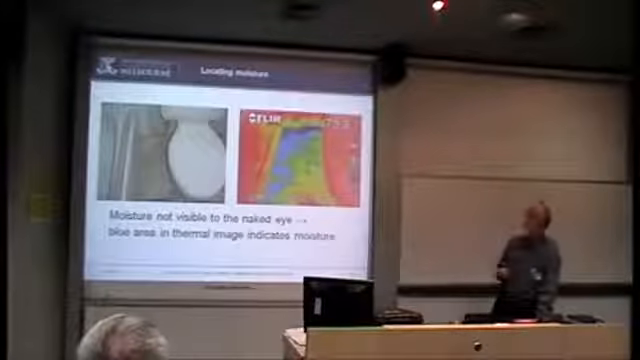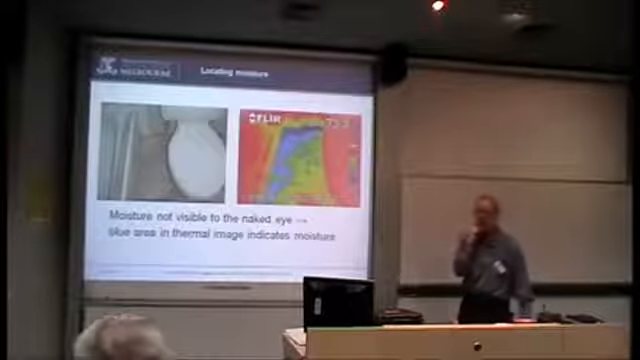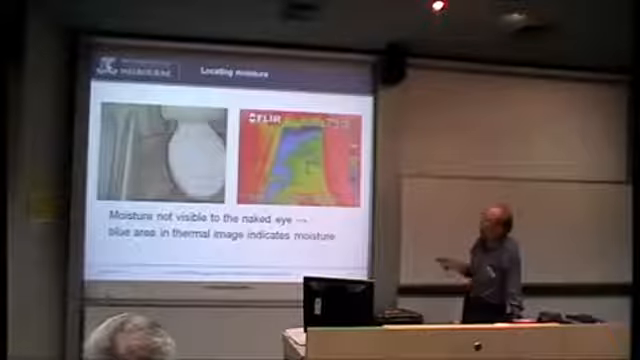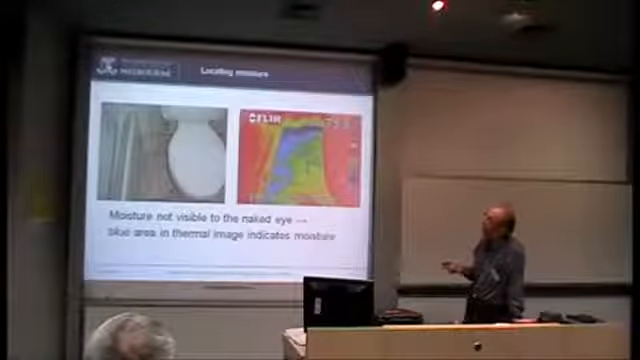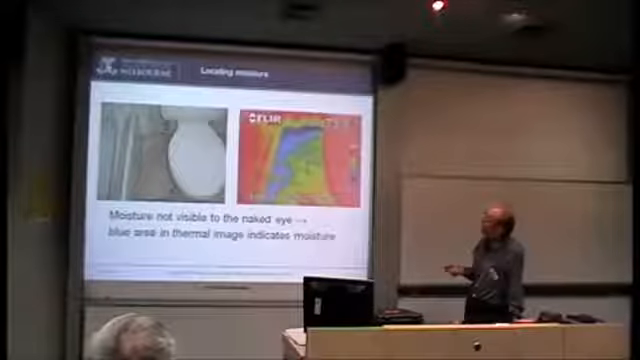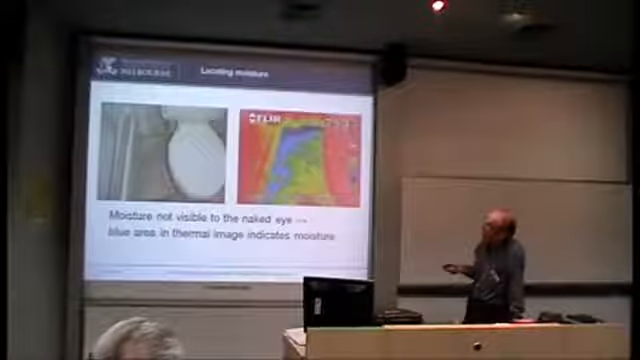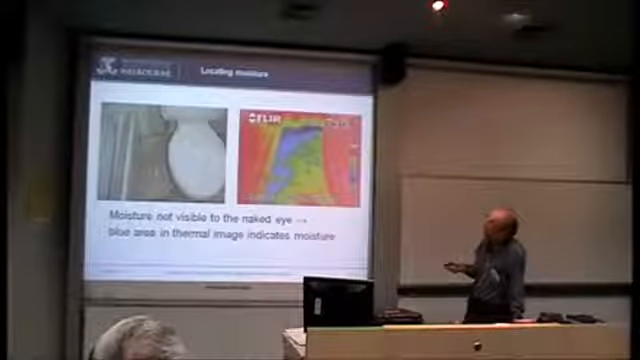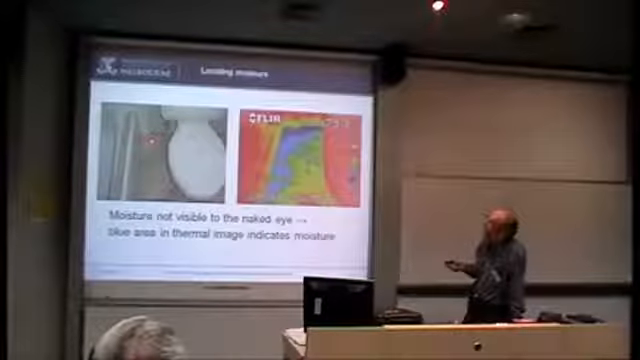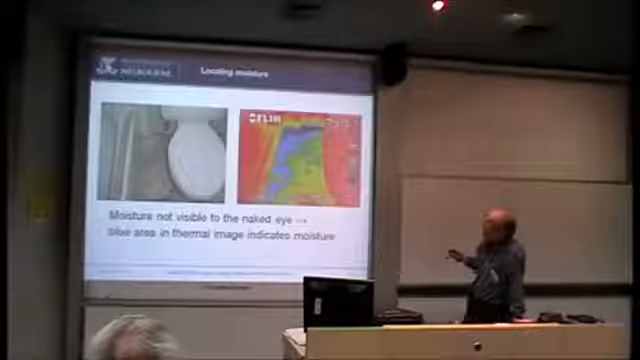So for us would be commonly air leaks and insulation performance. And moisture. Moisture's a very big one. So this is a case where we have moisture which is actually sitting under the tiles here in this toilet. Obviously you see some sort of water stain there perhaps. But it's not really obvious that there's any major leakage or moisture, but we're picking it up here.